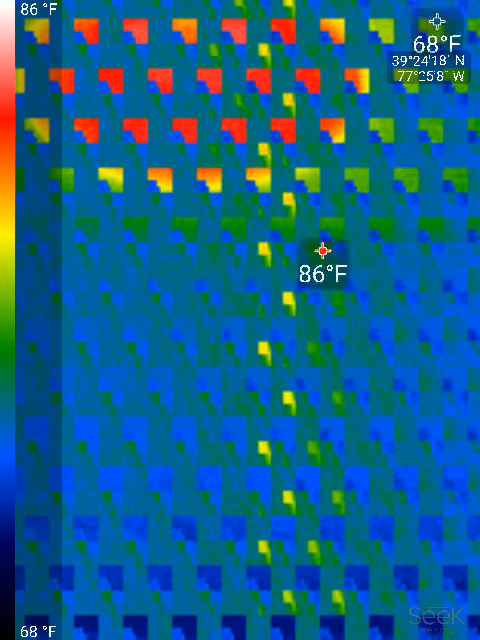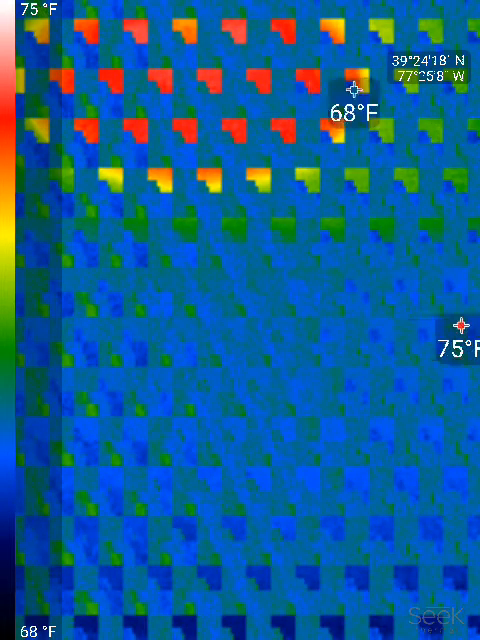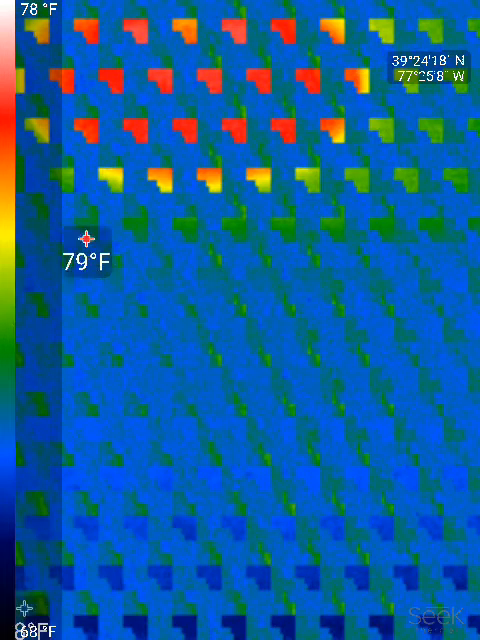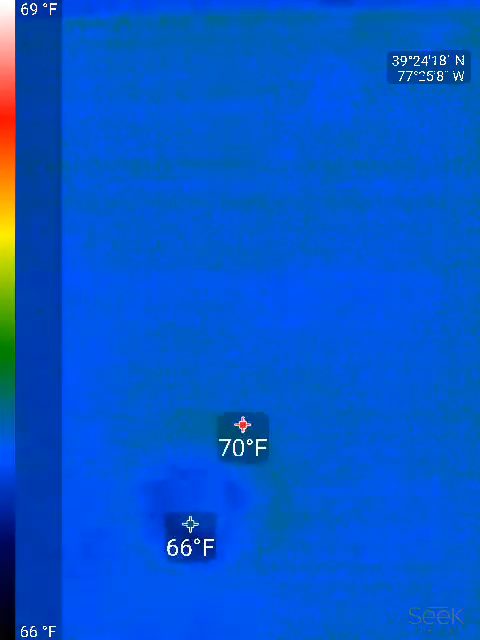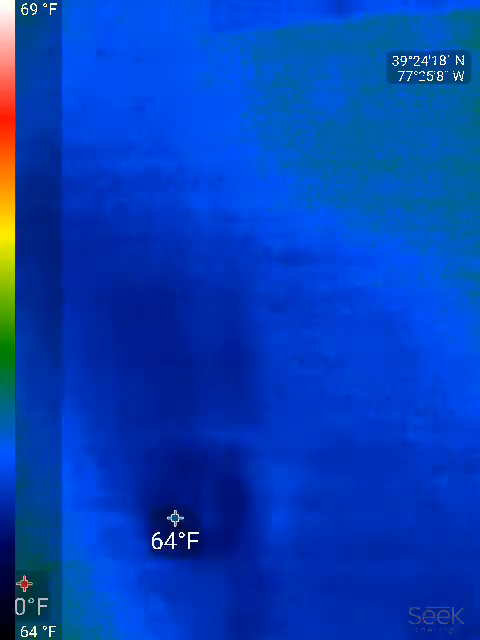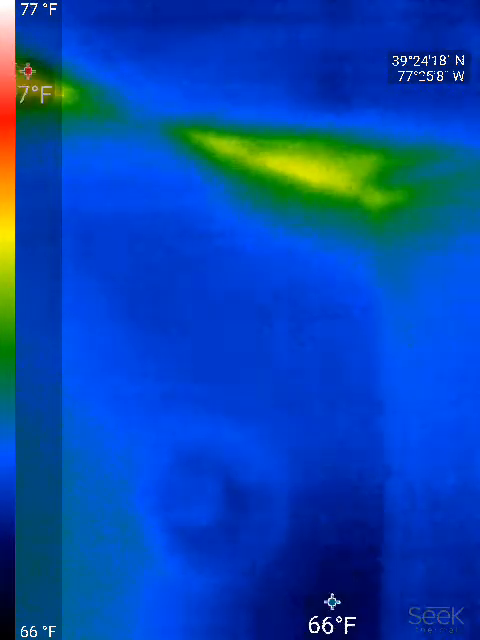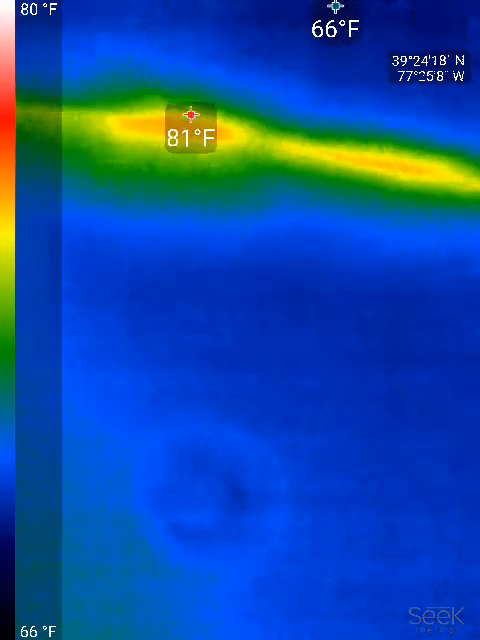Here we have a baby monitor. Looking around the room, this is the exterior wall. So on this wall, we actually have pretty good insulation. It's the exterior wall again. We have a window, and I have the blinds down. So it pretty much is the same temperature as the rest of the room on the surface of the blinds. I'll show you a sliding glass door later, and that will be a significant difference.